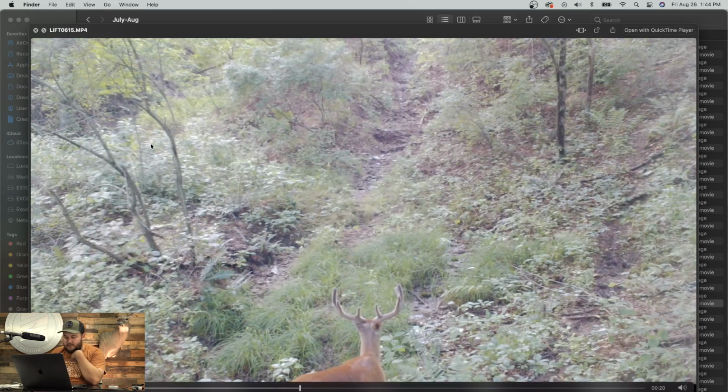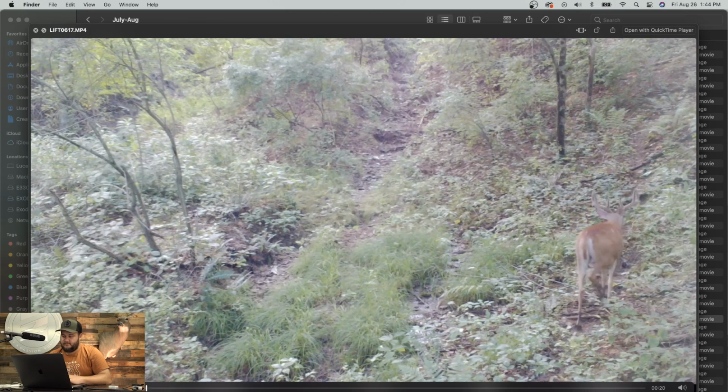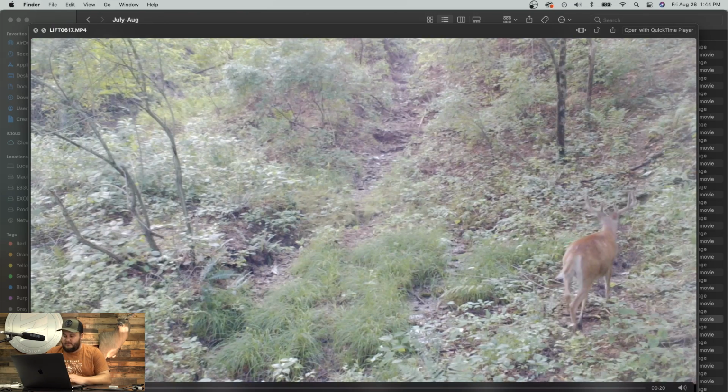Can't tell what he is. Is that an 8 or is he starting to turn into a 10? No, he's turning into a 10. There's some 4s poking out. Another super solid deer there. Oh yeah. Good frame on him. So that's a different deer there. Might be that big 8.